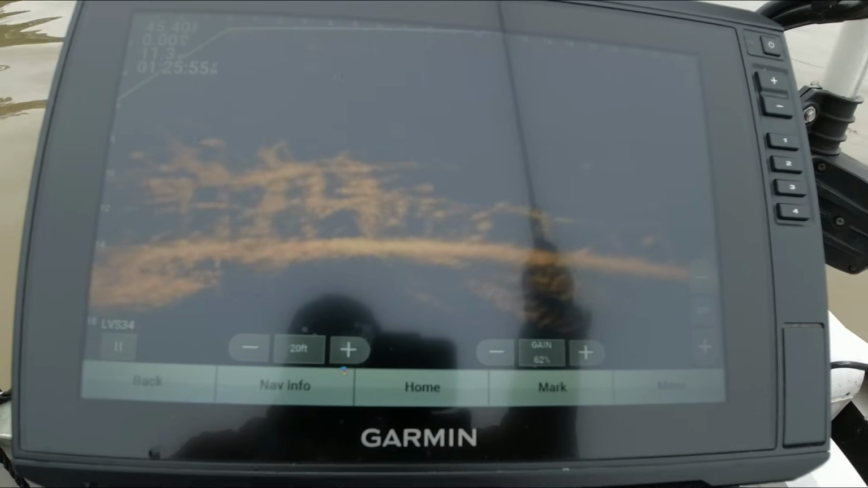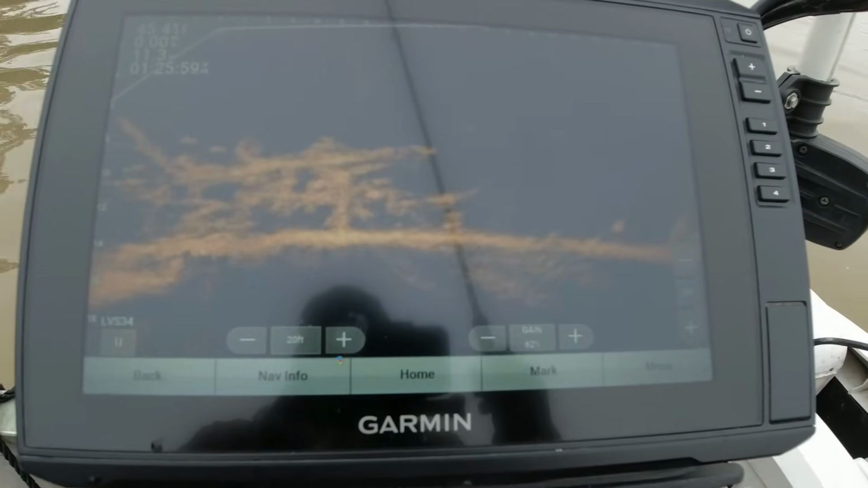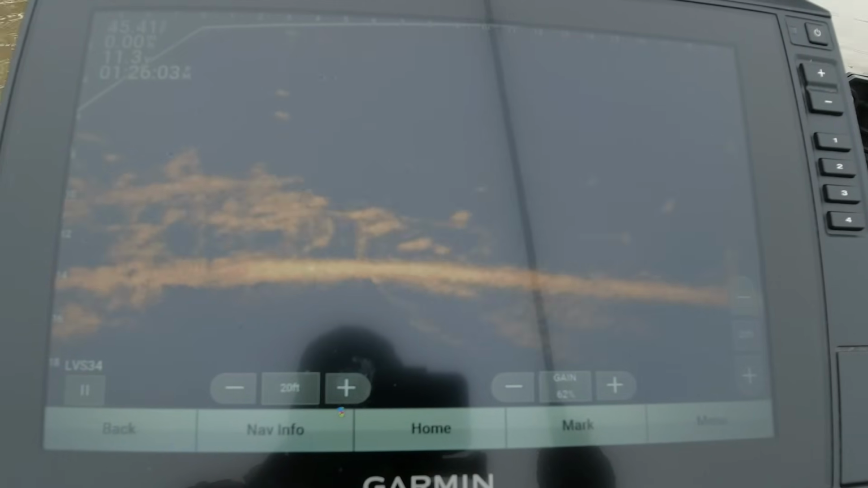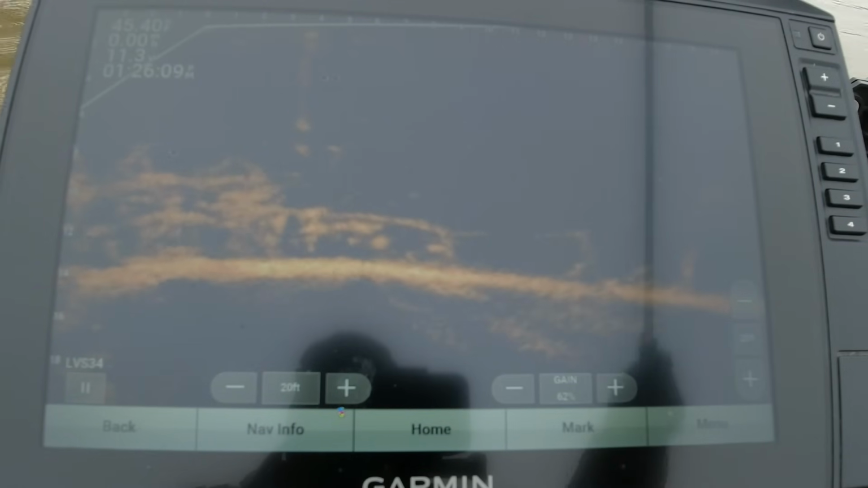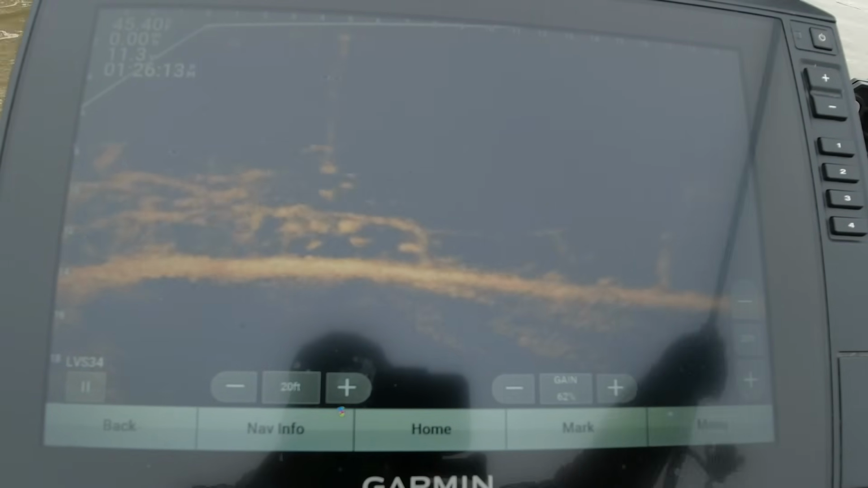Oh! I was all twisted up and I missed him. Look at him going right back up under it. Oh, here's that one right there. Here's that catfish. Now that may be a crappie right there too. It's that bright dot up under that limb.